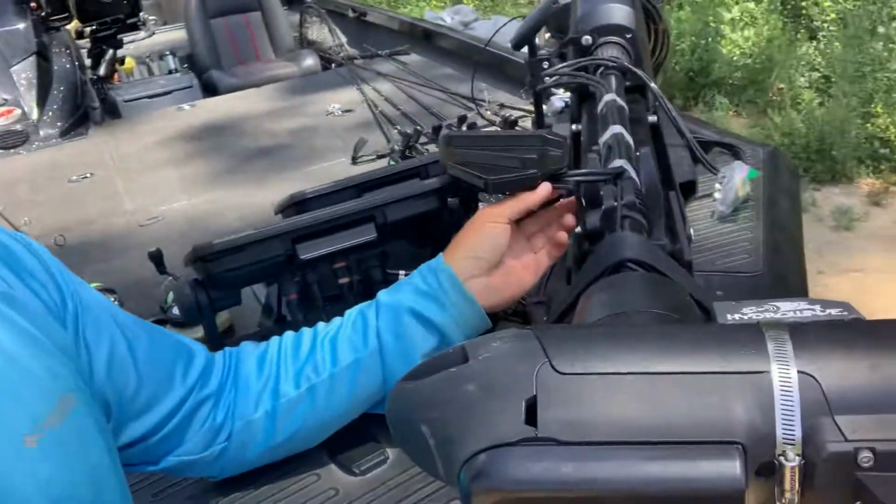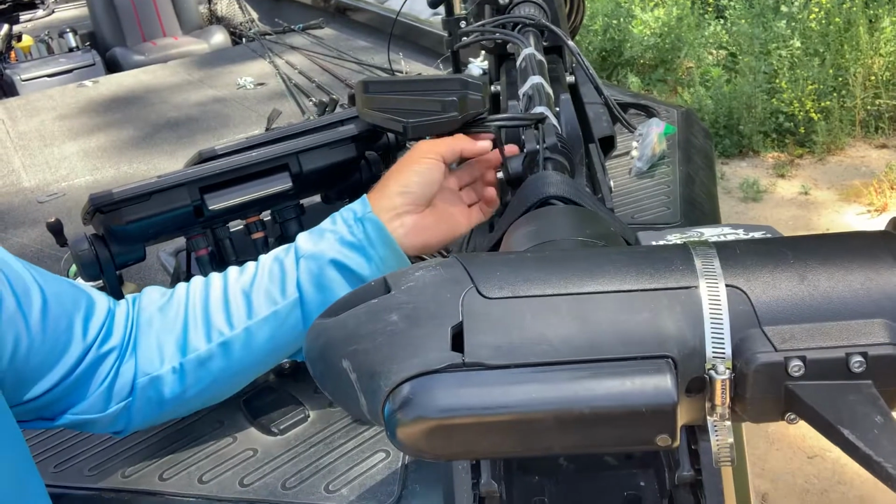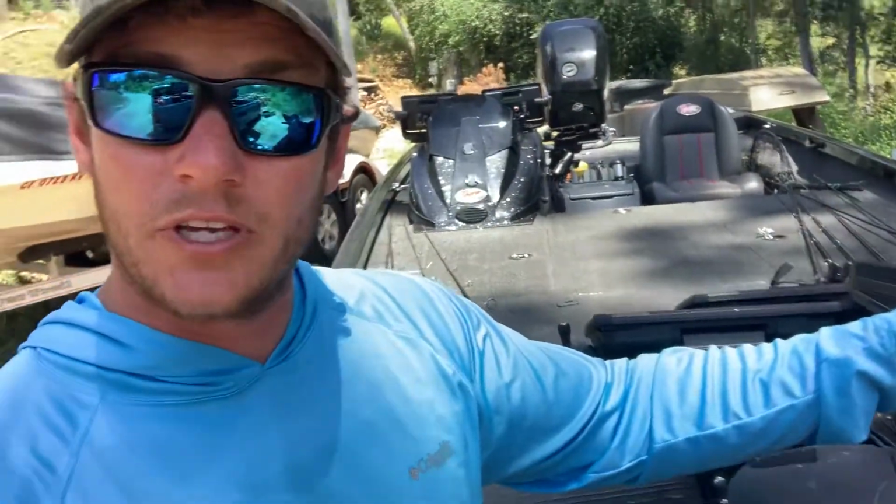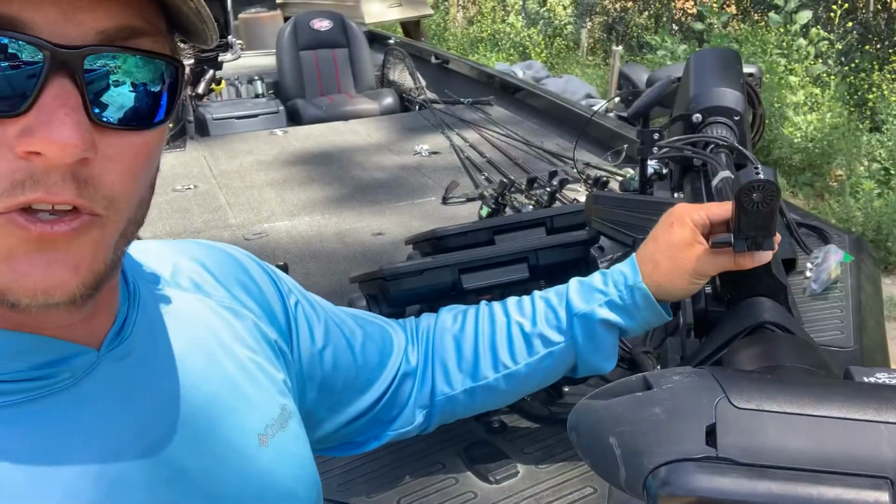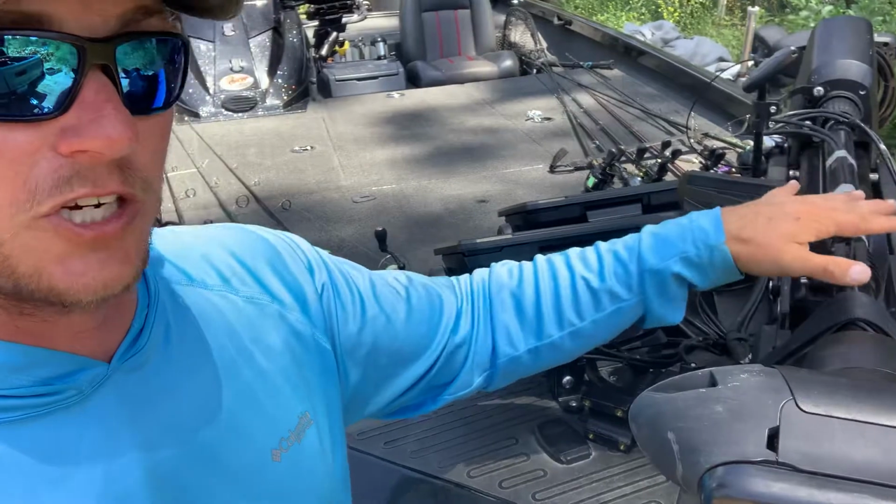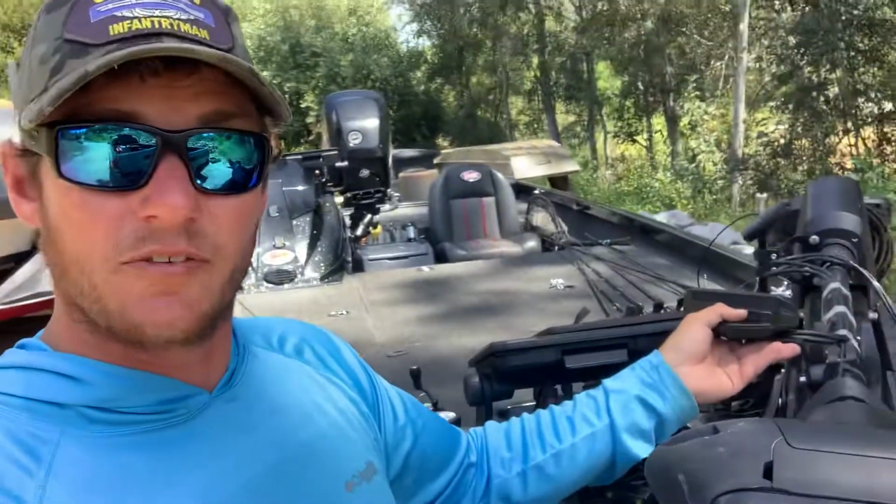Okay, I fish around a lot of tulies and a lot of grass, and I'm sure you guys do too. This thing, the Garmin one, gets hung up on everything because it's so thin and it sticks out there. It's not right up on the shaft like this one is. This one's really low profile, doesn't get hung up as much. So that's a huge issue too, is that this thing just catches everything.